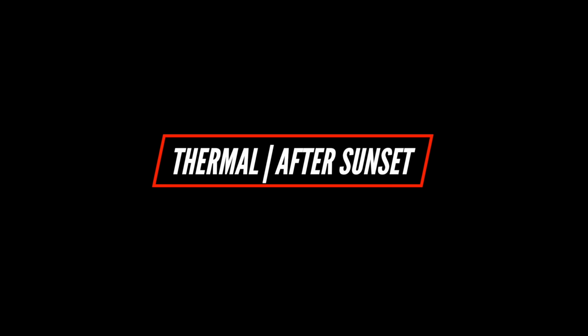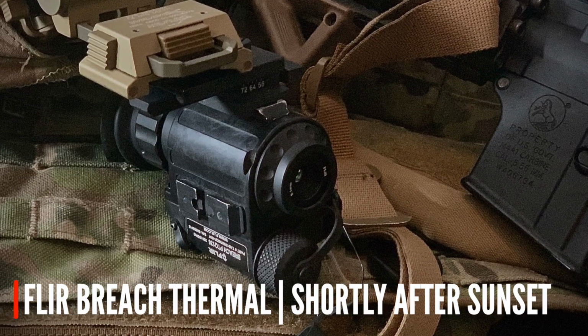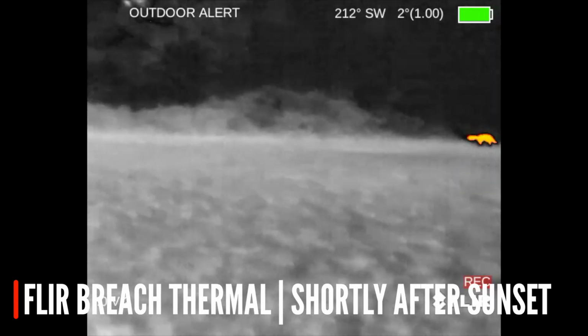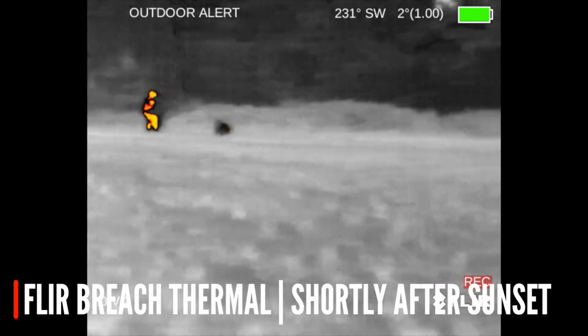So let's have a look at thermal and what thermal can do compared to night vision. This is at another location using a FLIR Breach, recording just after sunset. This is in the outdoor alert mode, and you can clearly see the dog and the walker moving around against the cooler background.